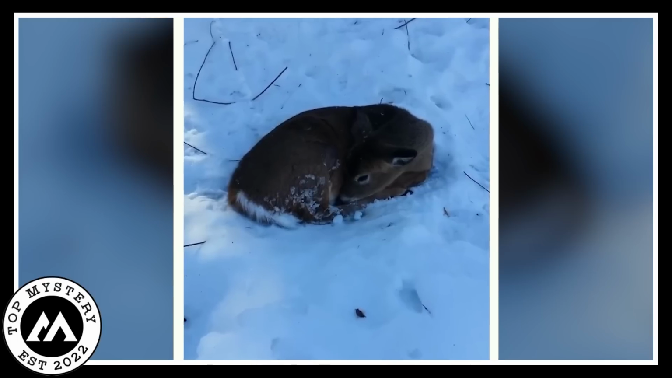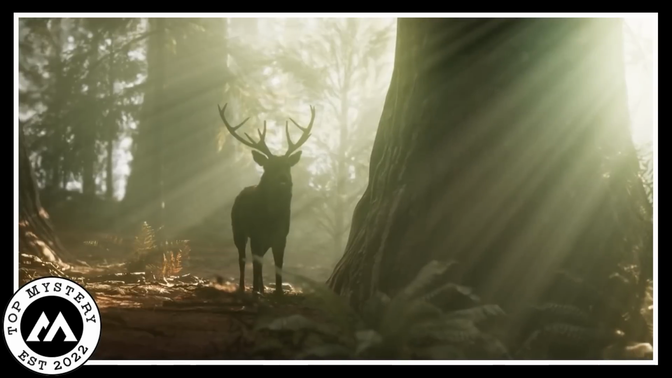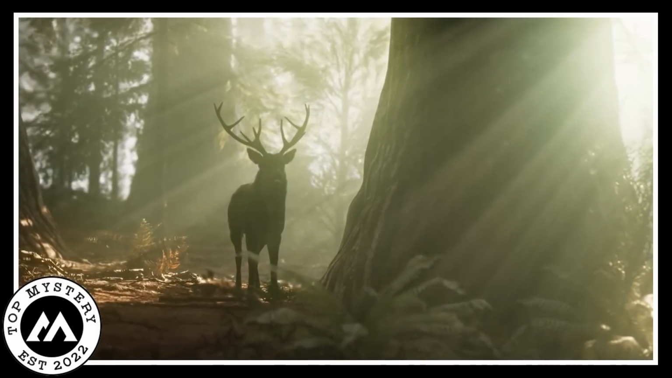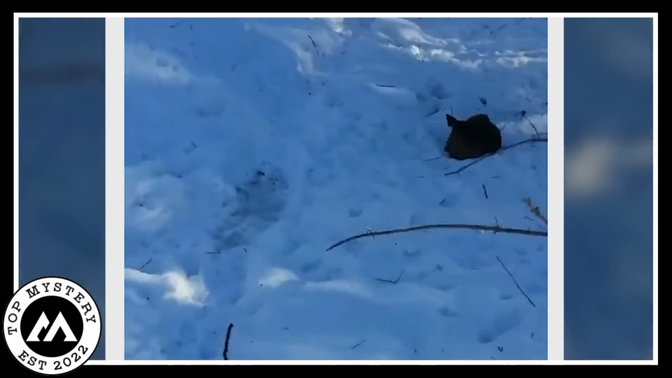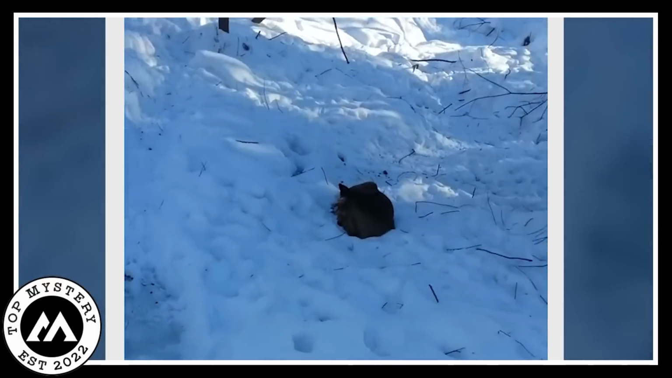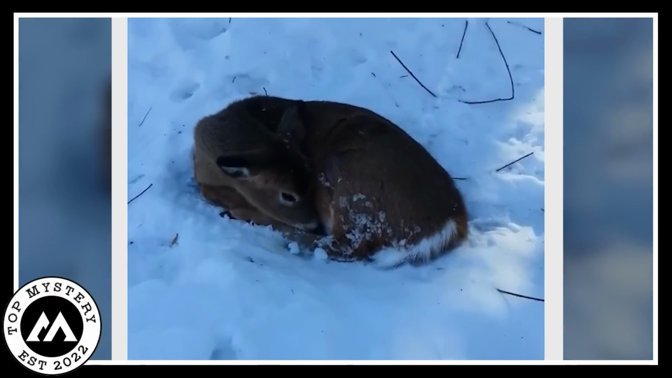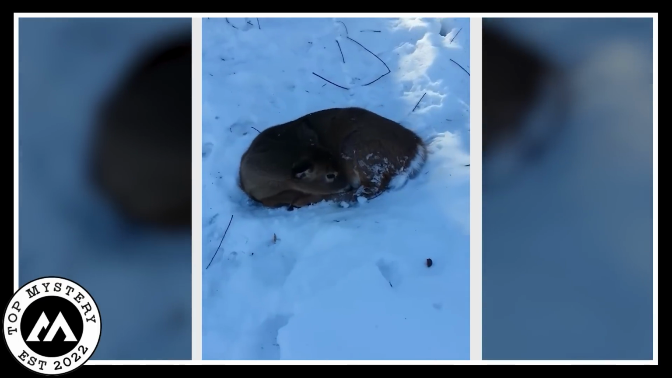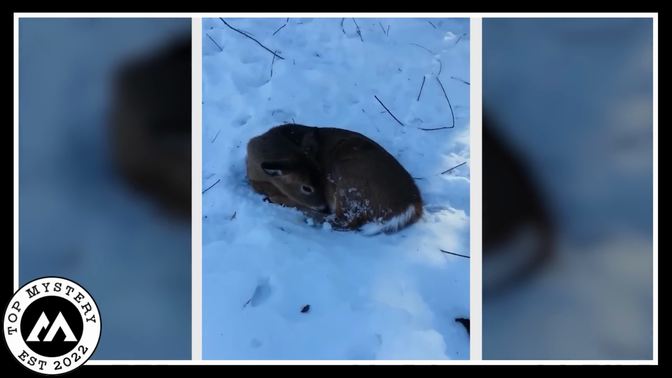As he continued to record, the unsettling scene grew even more mysterious. The riddle of the zombie deer, where it came from and why it was here in this desolate place, remained unsolved. The camera captured a glimpse of the unknown, a peek into the strange shadows lurking at the edge of our understanding. Yep. Frozen solid.